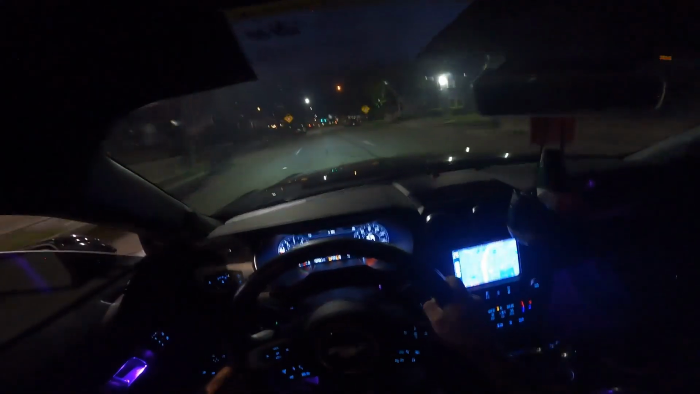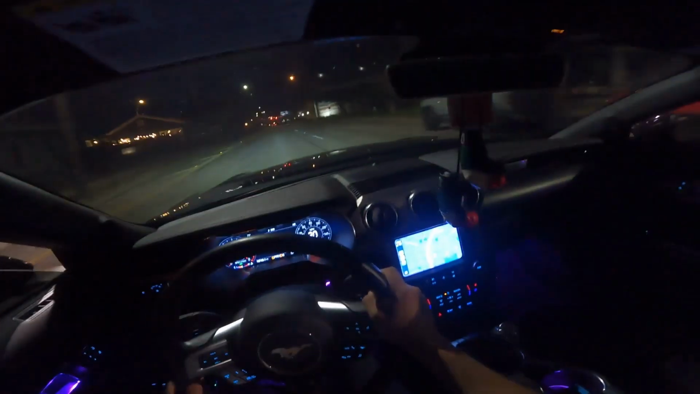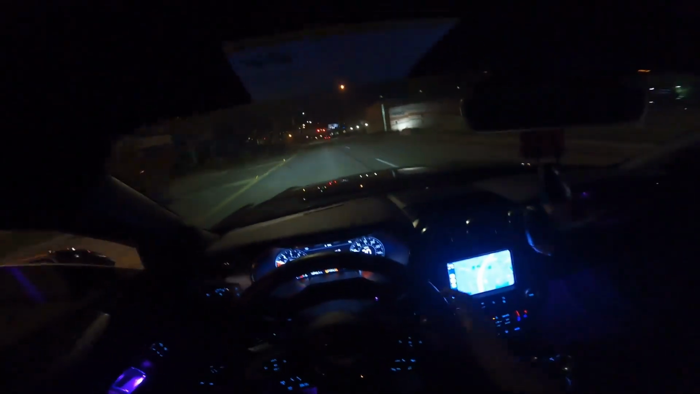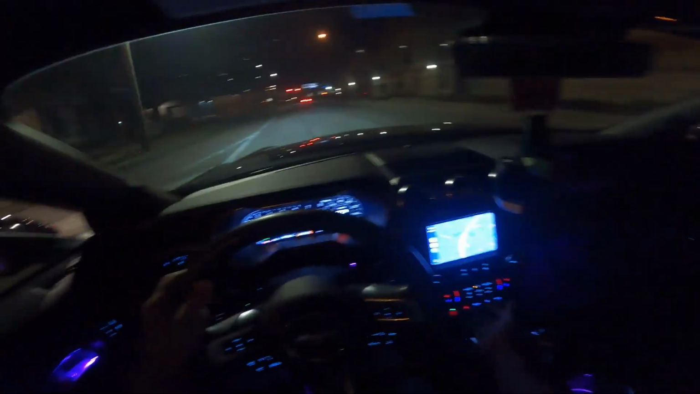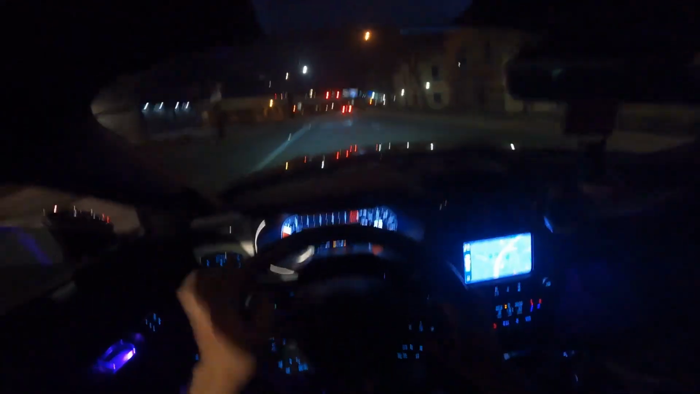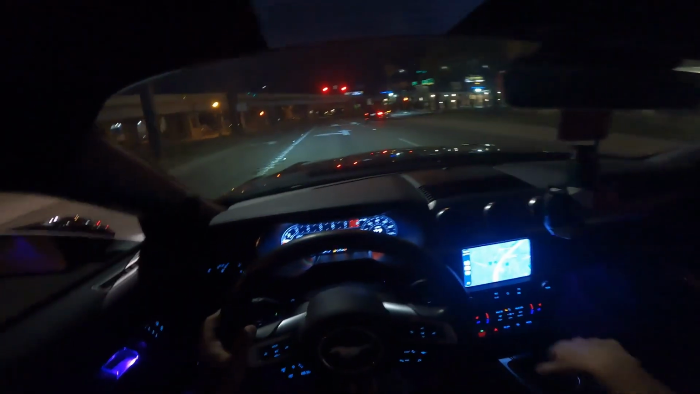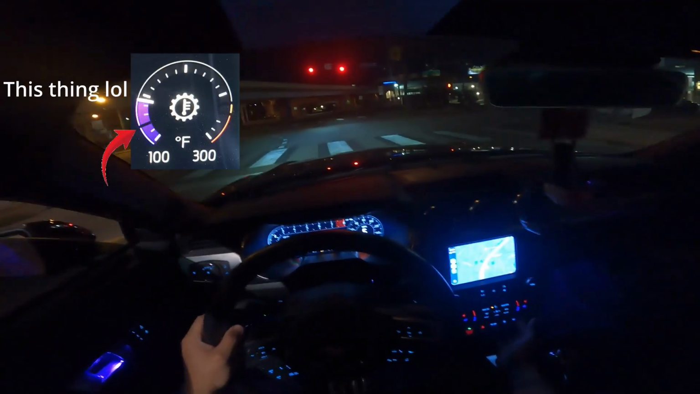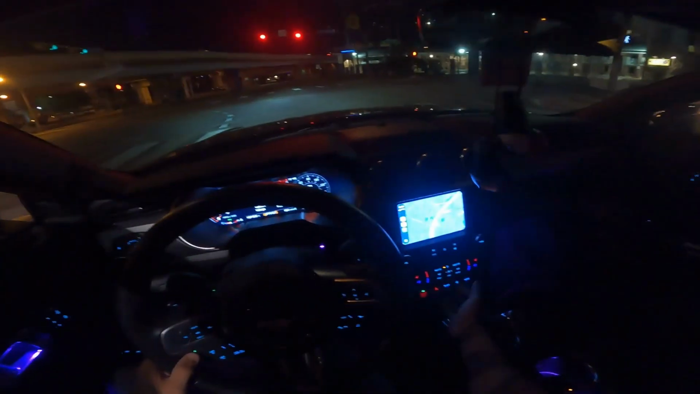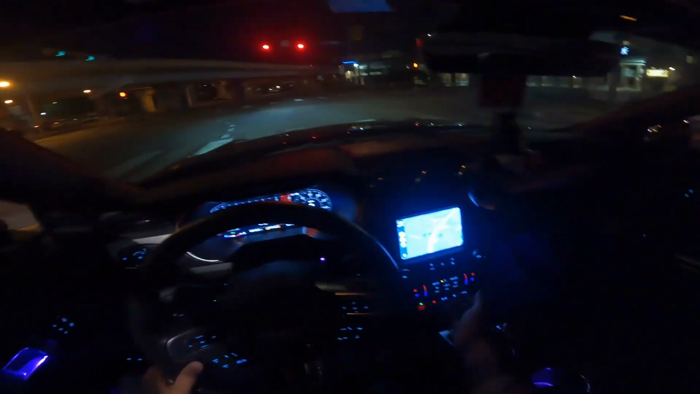I'll probably do a couple pulls here and there, but yeah, I'll do a bit of spirited driving. My favorite mode to be in when cruising around, once the car is warmed up, of course, I wait for the cylinder head temps to get up, and then I also wait for the trans temps to get to at least that little bar. I don't know if you guys know what I'm talking about there, but once everything's warmed up, I'll put it into sport mode, or my mode here, and then I have it on track.